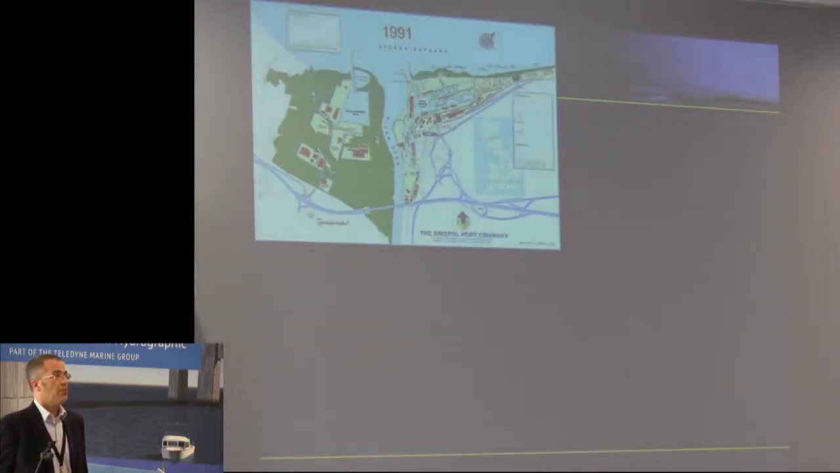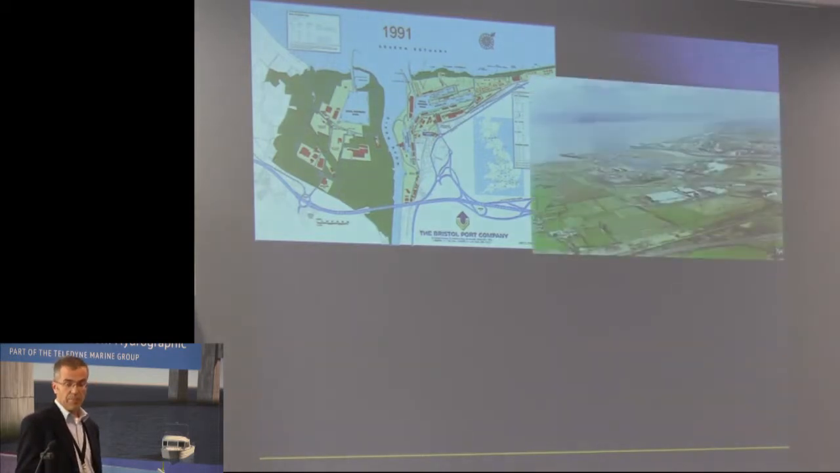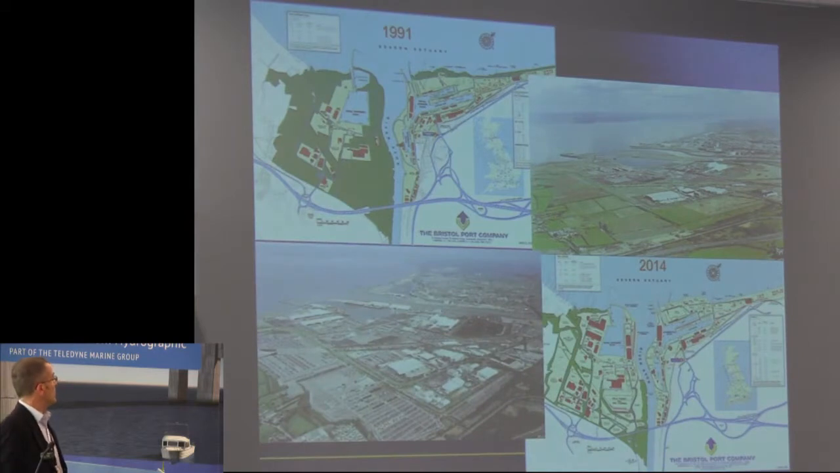This is what the port system looked like in 1991 at privatisation. Avonmouth is the old port that was first started in the 1880s, and most of the land was pretty much used there. Portbury was completed in 77, but since that time, with the investments, you can see how much it's changed. A lot of people who drive up and down the motorway past Bristol see an awful lot of cars there.